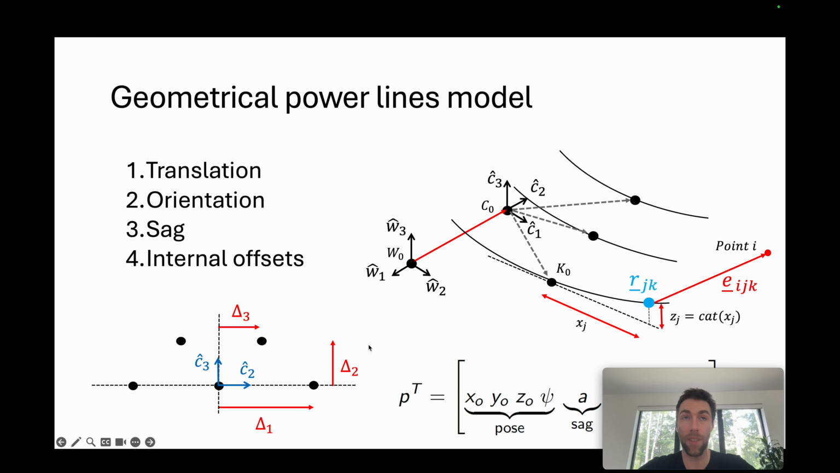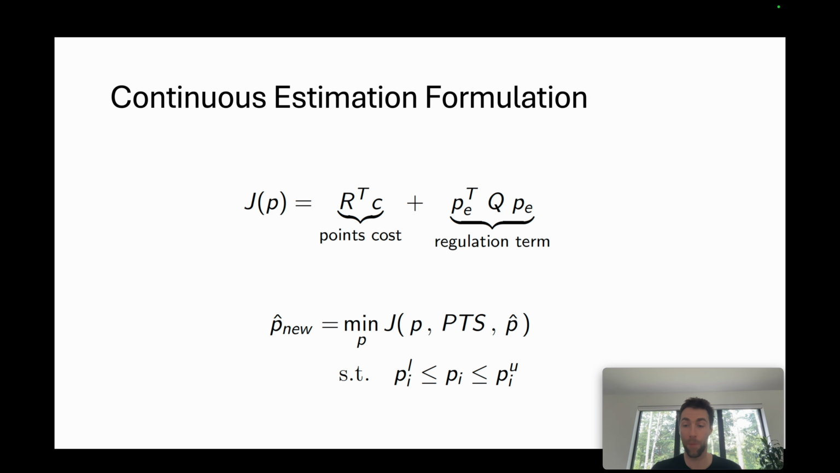It's interesting to use parameters this way because on those parameters we have tight bounds to search. We know this cannot be 100 meters. We know it's between, depending on the voltage of the power line, 3 and 6 meters, for instance. So this is the kinematic model that we use, and then we formulate a mathematical program.